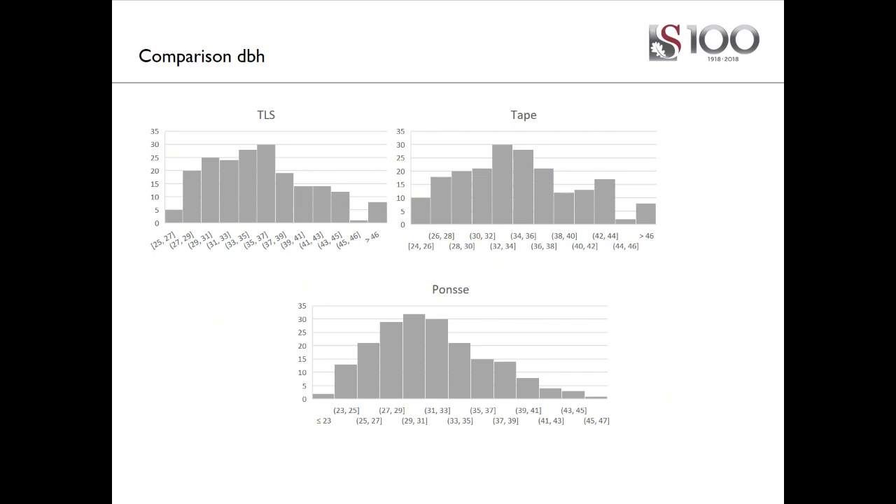So if we look at the comparison of the DBH distribution of what was measured by tape, by manual, by TLS, or the extracted trees from the point cloud, and then also by the point-C machine, we see some differences in the diameter classes. Basically, either under measurement or over measurement in the case of the TLS, under measurement in the case of the machine, and you have a shift in some of the distribution classes.